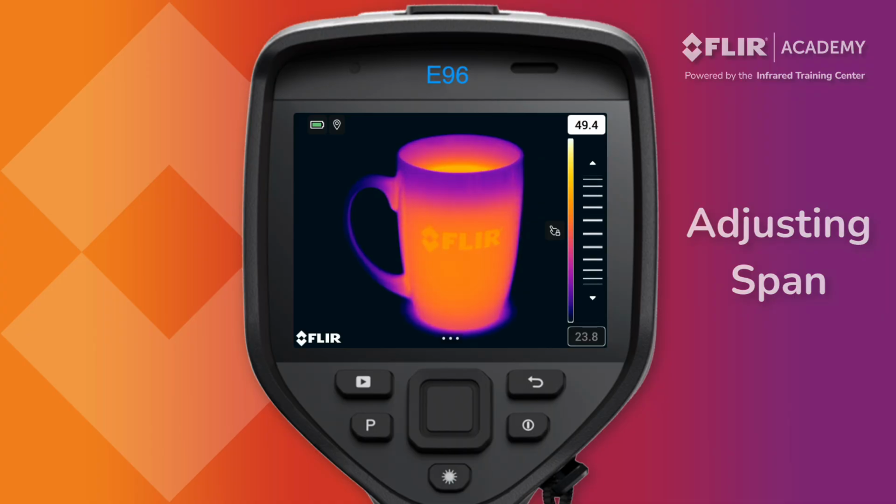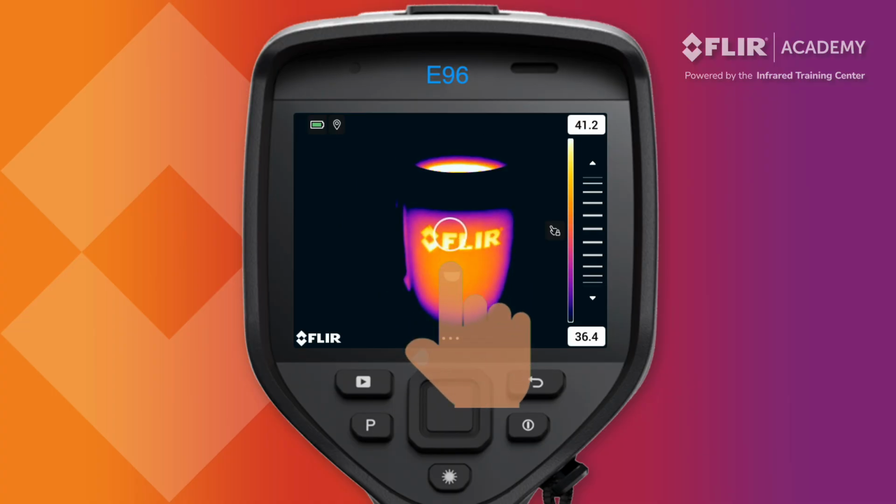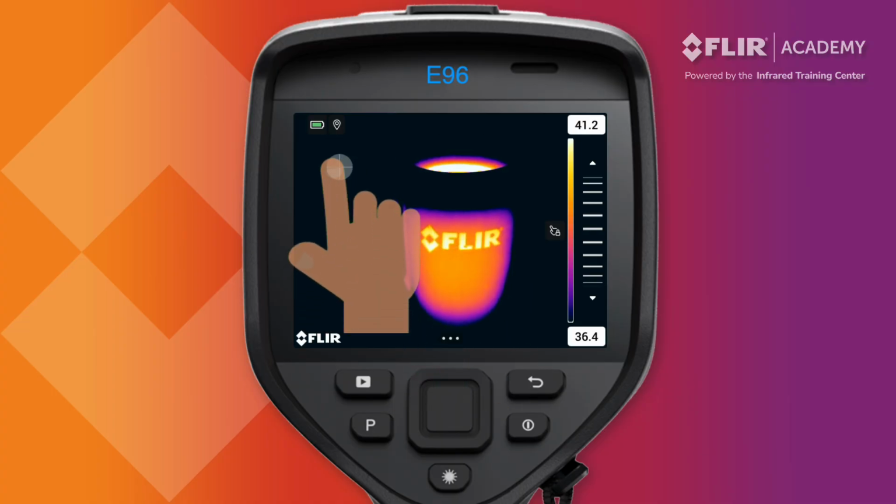In manual mode, you also have access to one-touch level and span. Touch one of the temperature scale values until both numbers are highlighted. Now tapping anywhere on the display readjusts the scale based on the temperatures detected at that location.